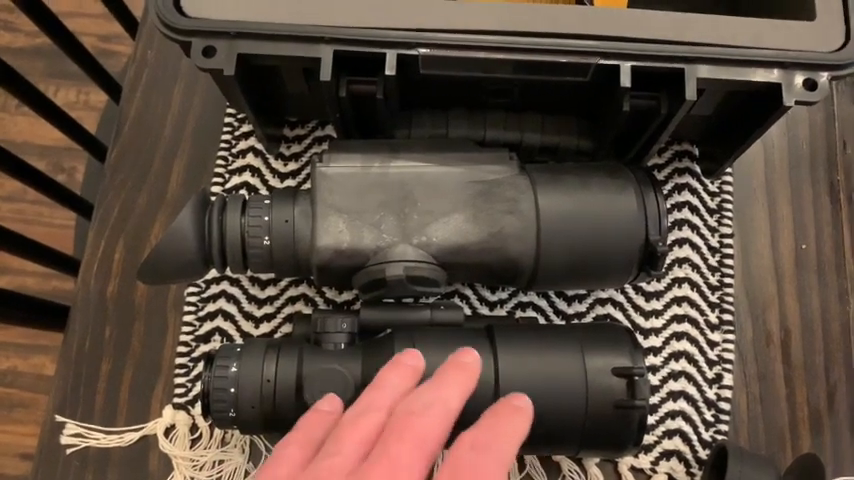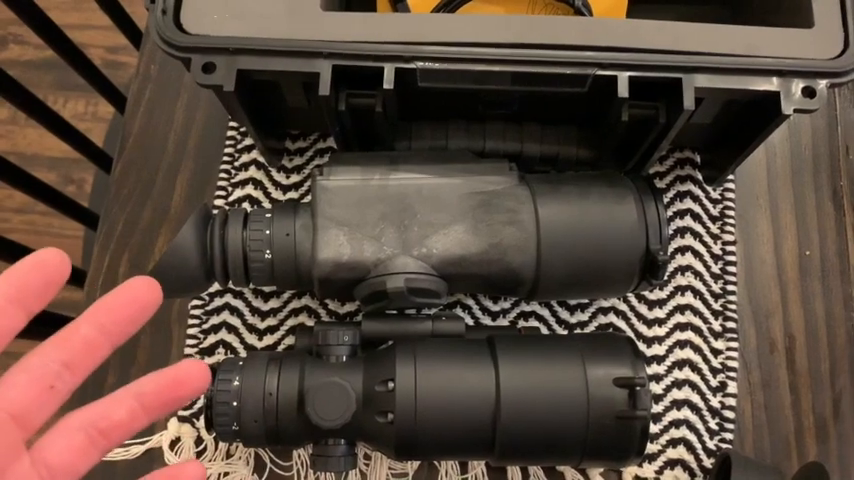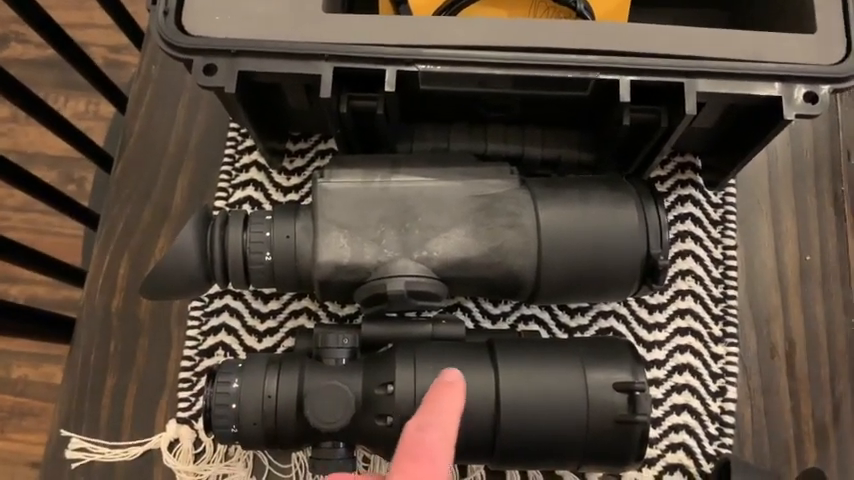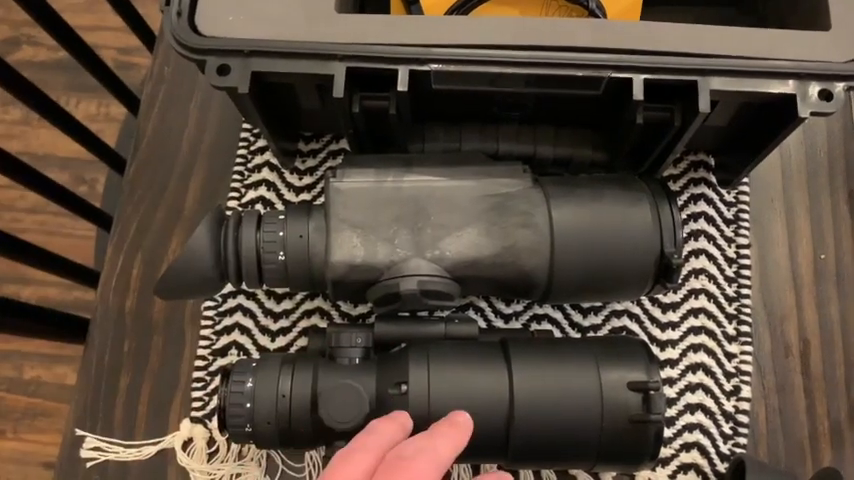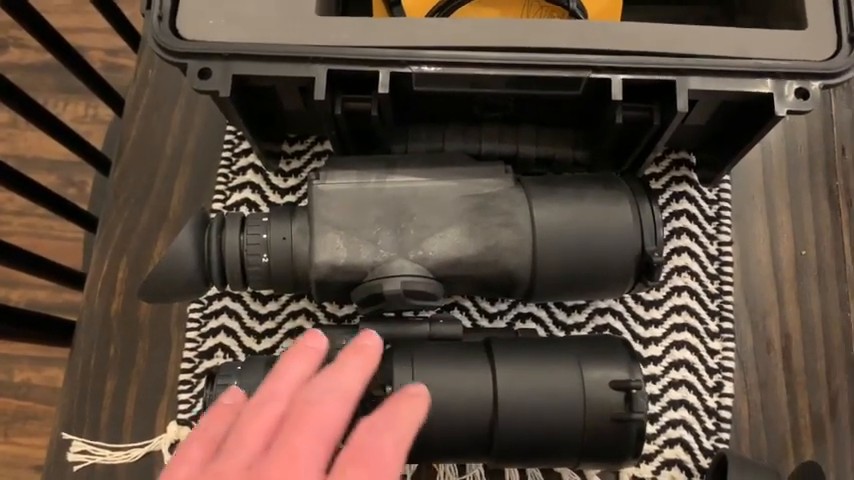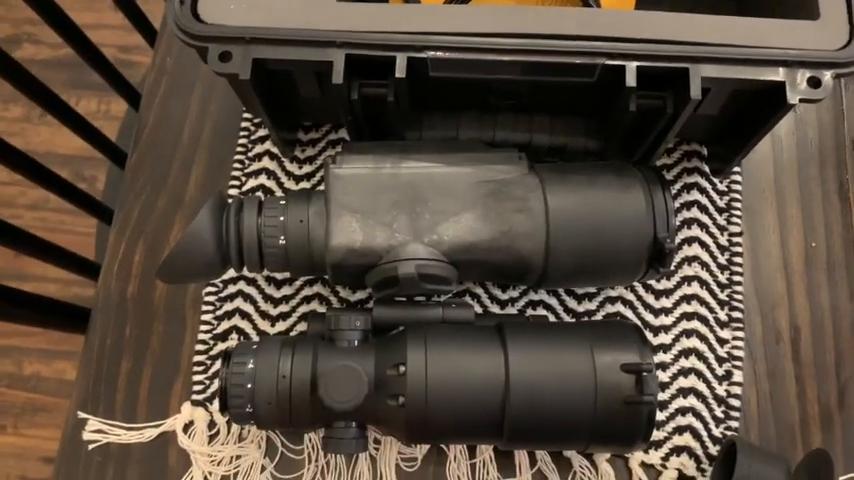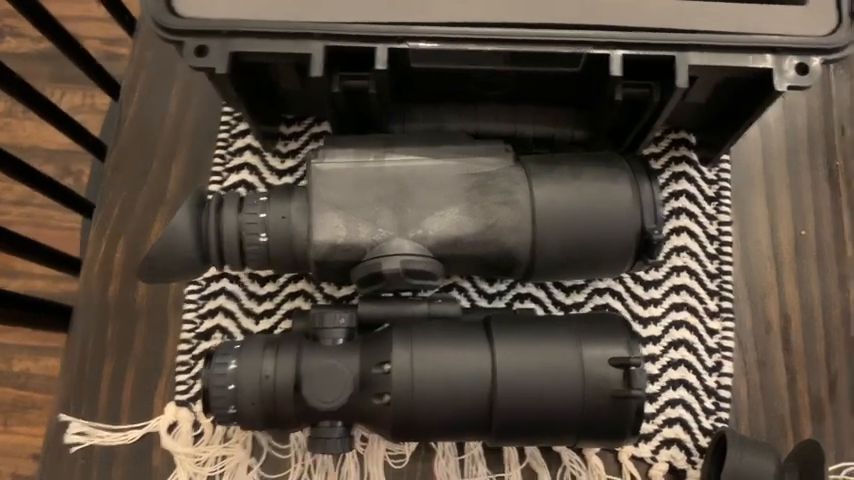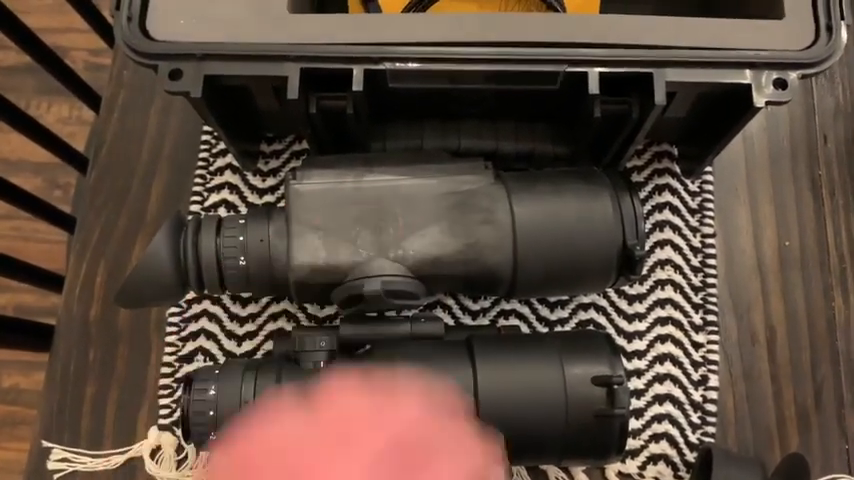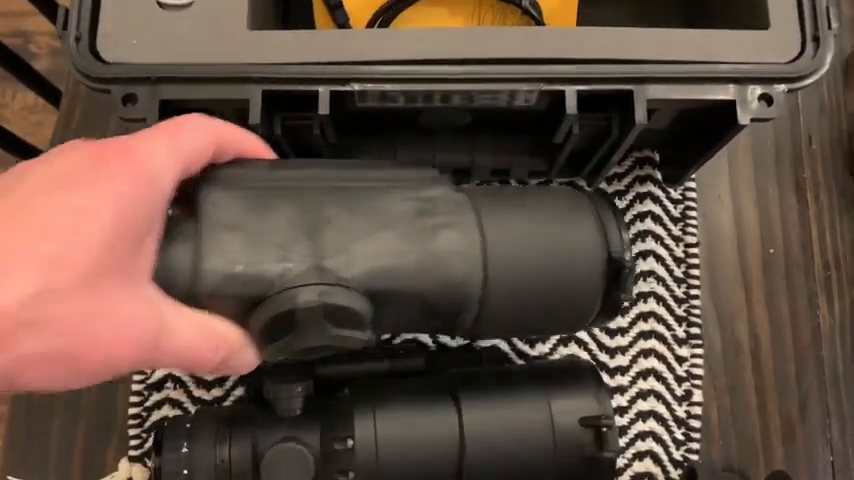I just kind of took it in the backyard. Saw a couple squirrels back there, a couple cats. We have some property back there, so I was able to see quite a bit of distance, probably 250 yards with both of them. Like I said, I do think the quality of the Halo is just a little bit better. If you take prices into account for new models on both, I think the Halo is definitely your best bang for your buck. That's my 2 cents, guys.